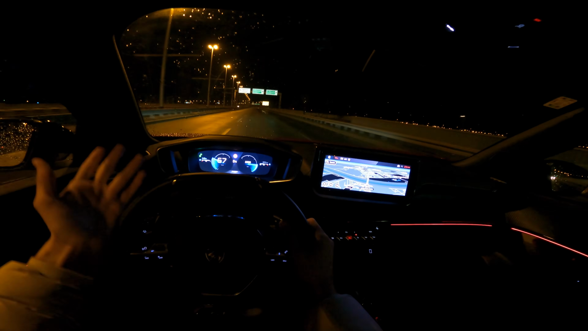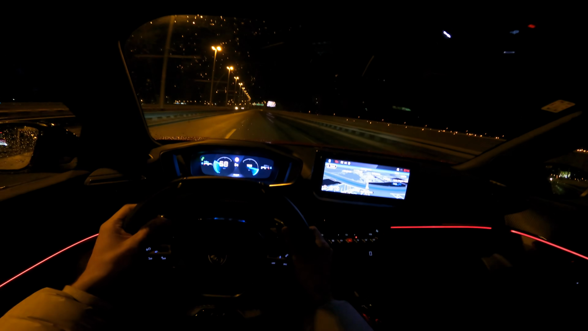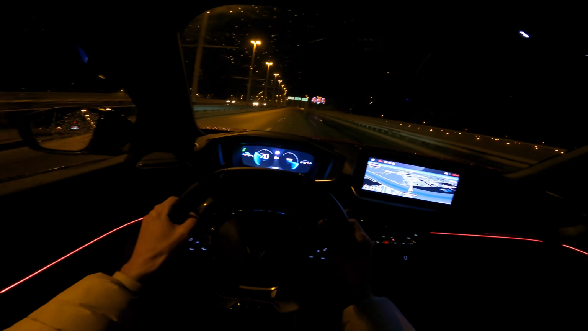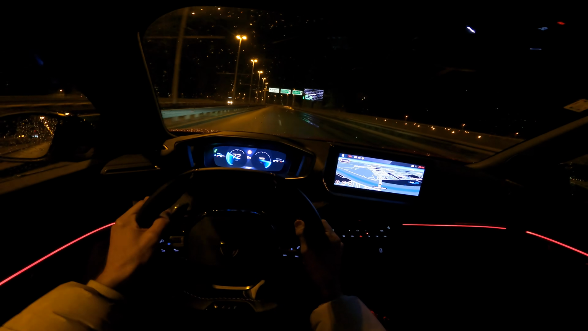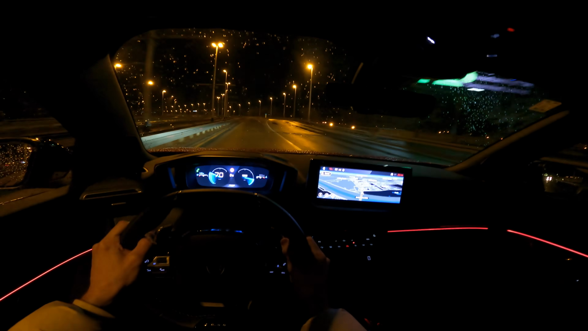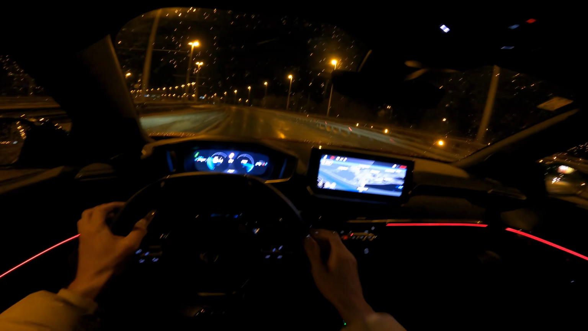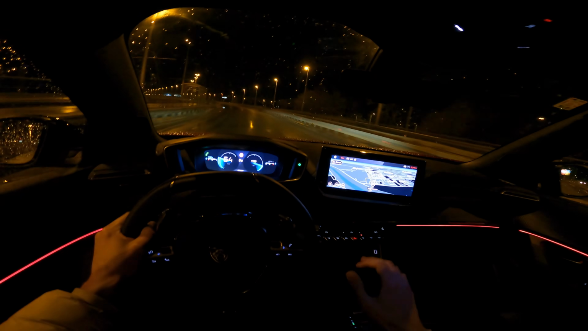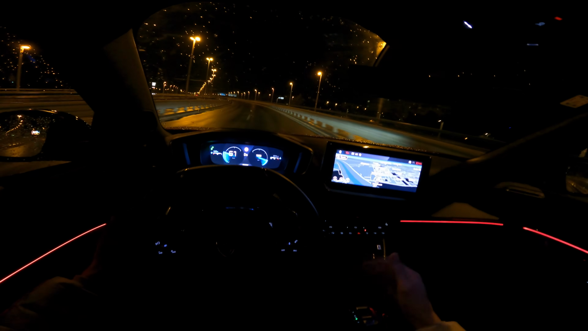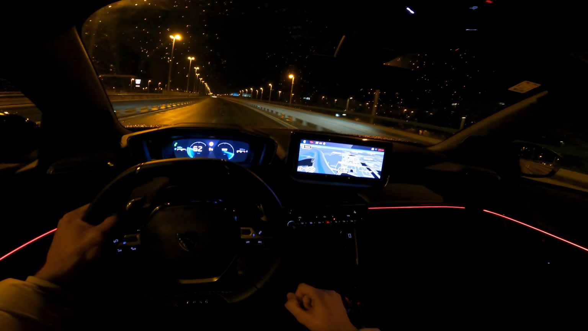Now you cannot get the 4-cylinder anymore for the petrol, but you can get it if you still want the diesel, and I think that's going to be the last diesel for this car. So if you want the diesel option, you can get the 4-cylinder, also 130 horsepower if I'm not mistaken, and you can get the base 100 horsepower petrol 3-cylinder with a 6-speed manual. But I personally prefer the automatic, especially for city driving, you know, start-stop traffic. It's just way better in my personal opinion.